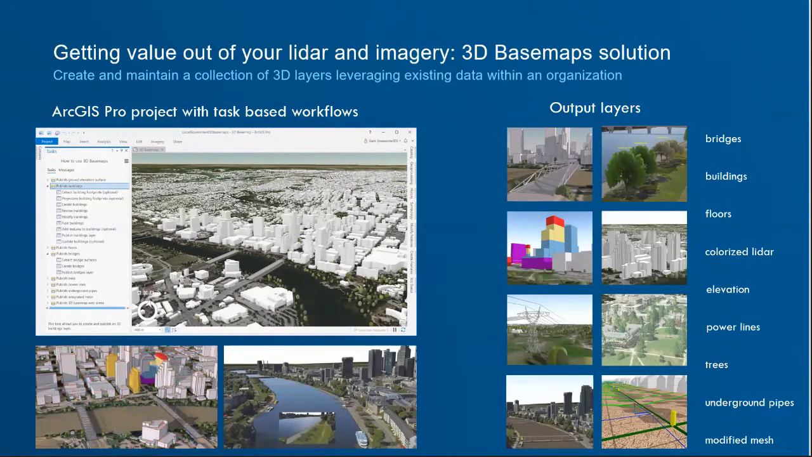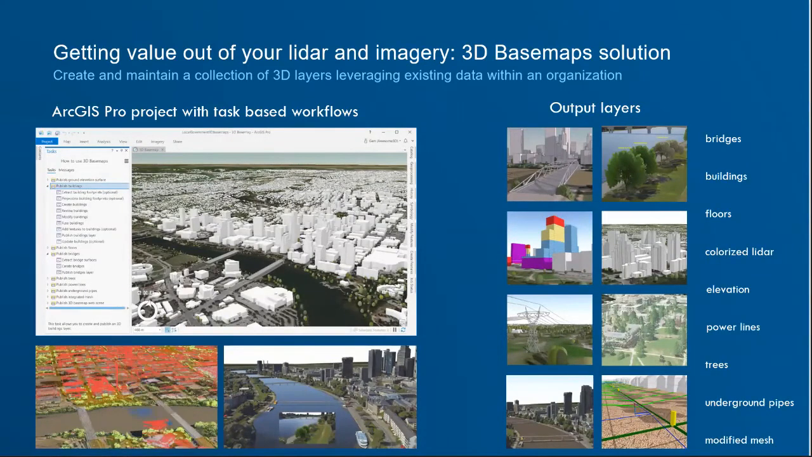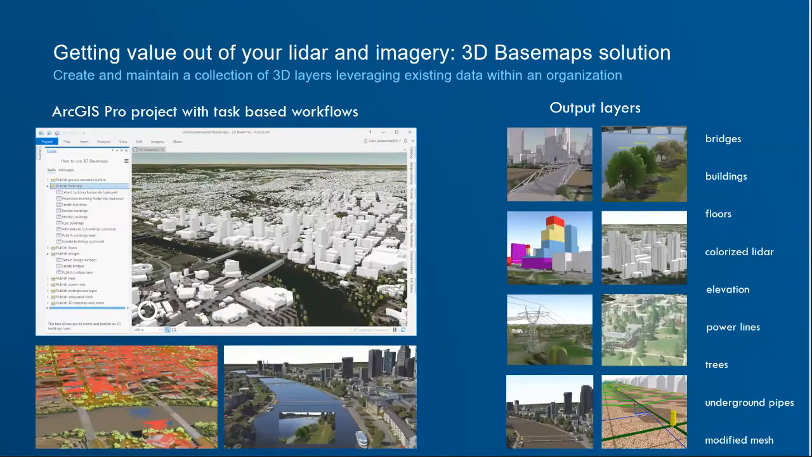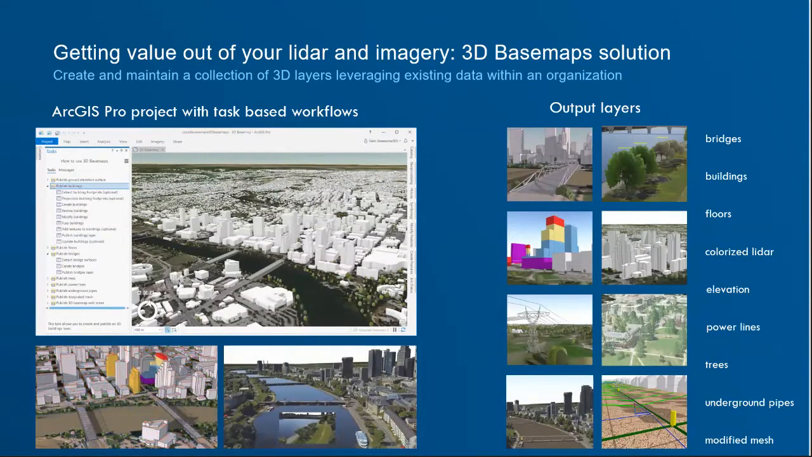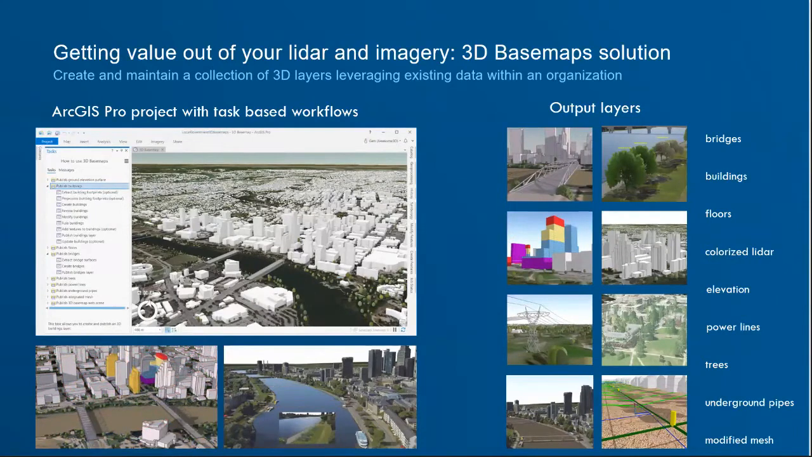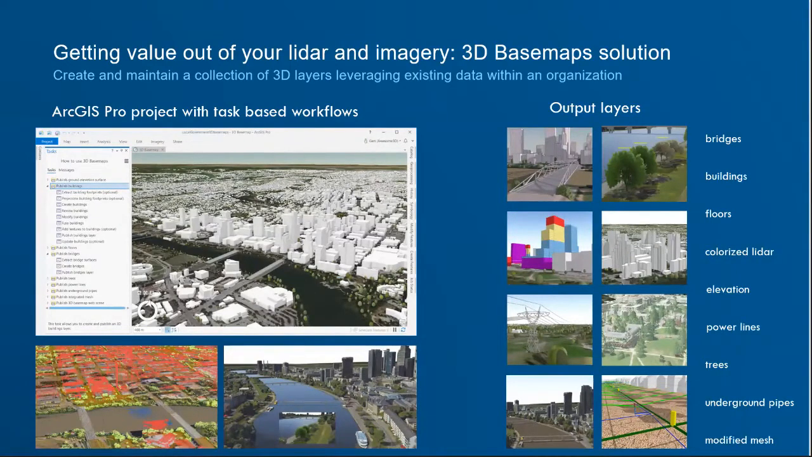We've recently also added underground pipes, which is where you're actually able to take your sewer pipes for your cities and counties, and if you have the height information on how deep they are underground, and the sizes of the different features, like the sizes of the pipes, you can actually represent them in 3D underneath the buildings, underneath your normal 3D base map, so that you can see how they relate to features on the ground.